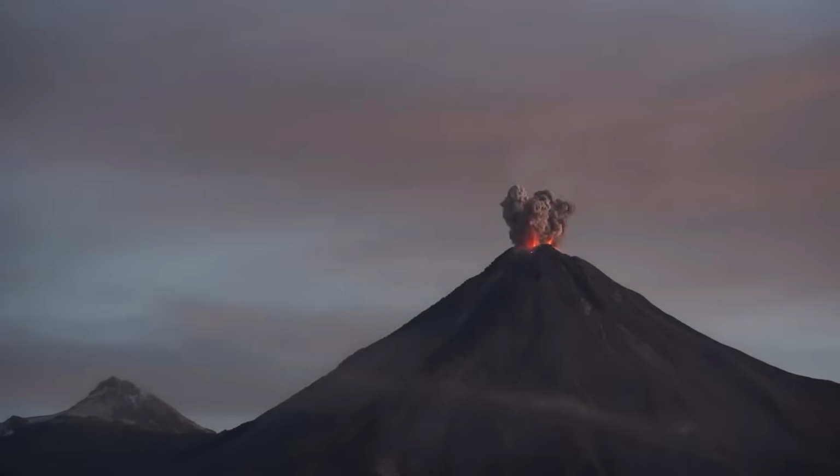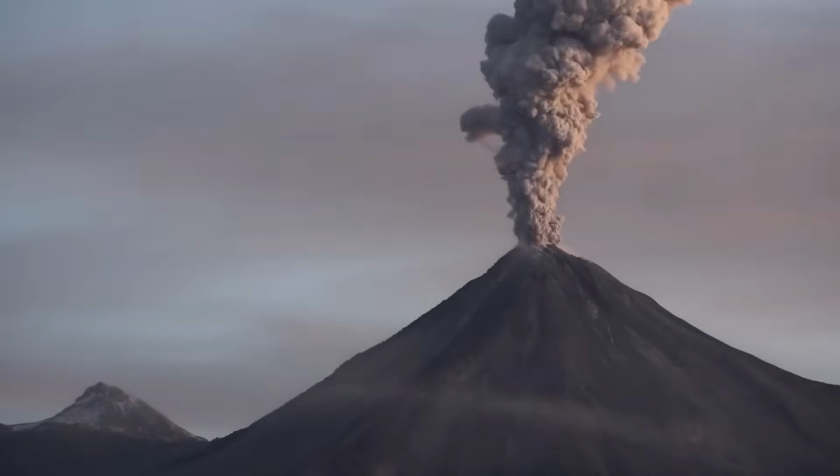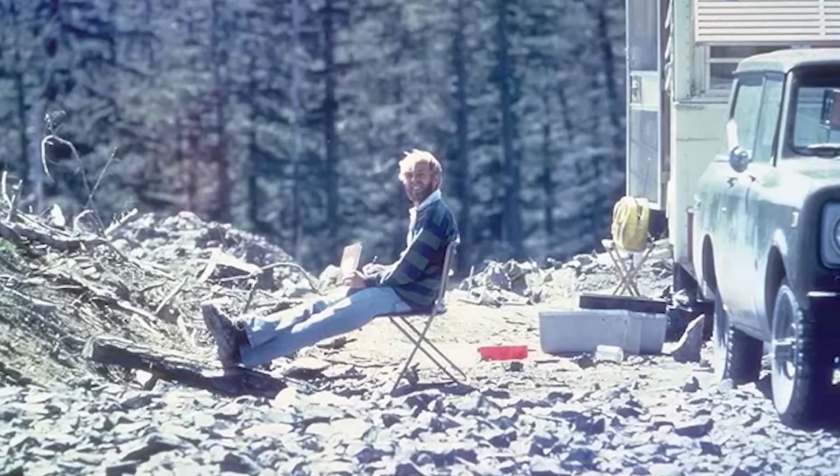Those haunting words echoed into silence as the volcano did erupt, sending ash and destruction all across the landscape. Now, despite extensive search efforts, David's remains were never found, except for this photo, which of course leaves behind a chilling reminder of nature's unpredictable power and the sacrifices made, all in the name of science.